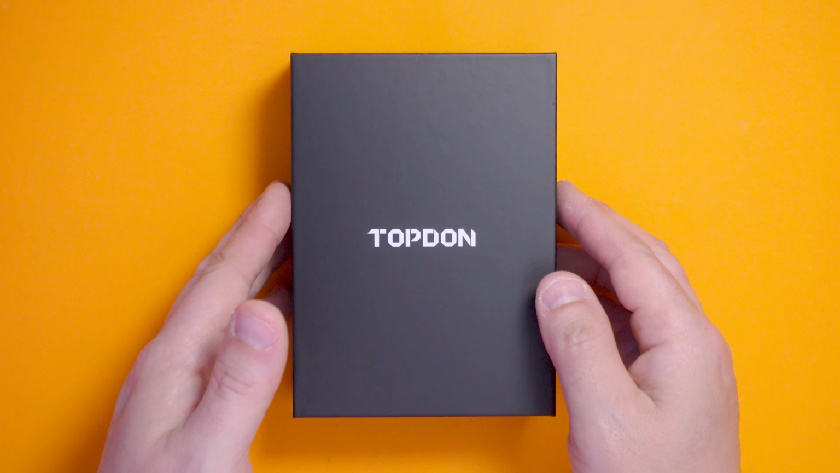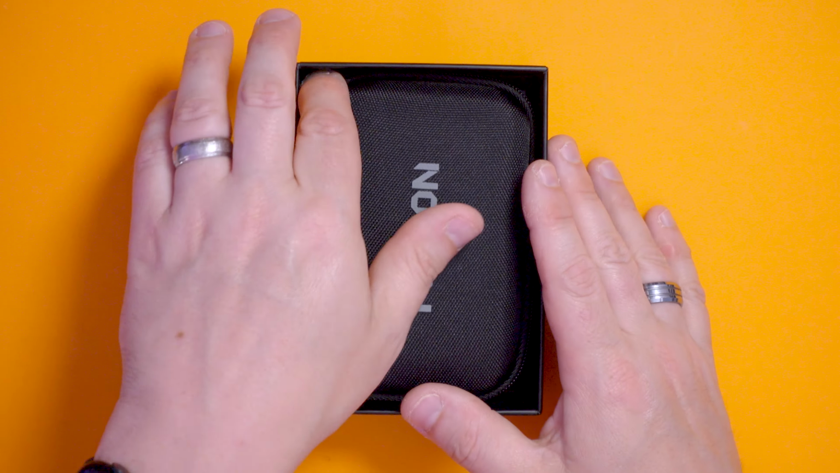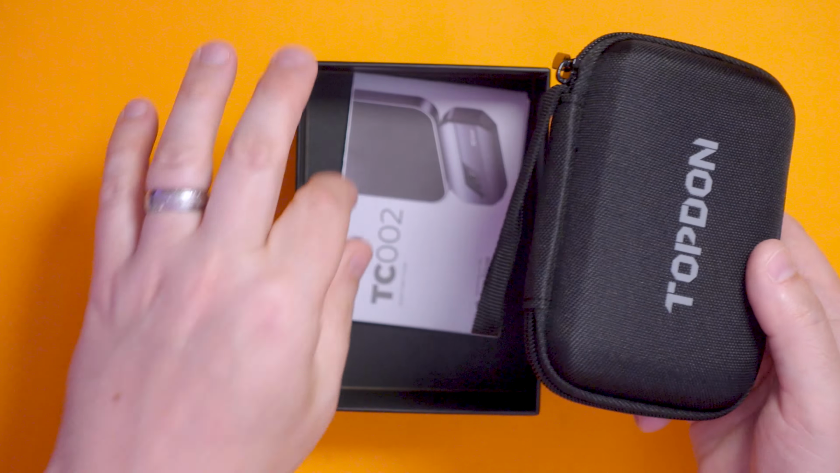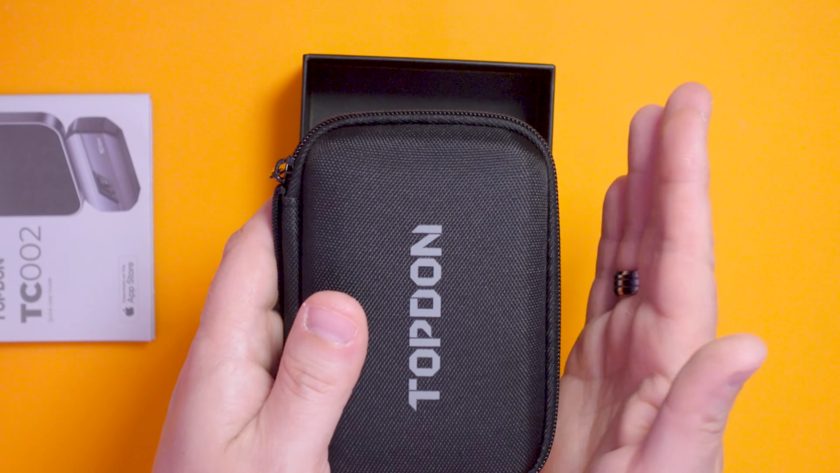So yeah, we've got the TopDon branding. Well, this device is perfect already. It comes with a little protective case. I like that. And everything fits in the case, aside from the manual that's separate, but there's not lots of things knocking around in the box. It's all in here, and that means it can all be kept together and kept safe. Lovely. Right, let's just have a little thumb through the manual.